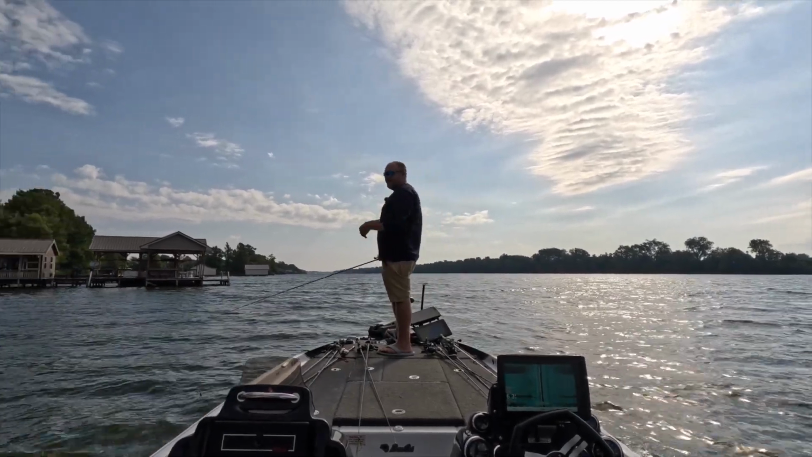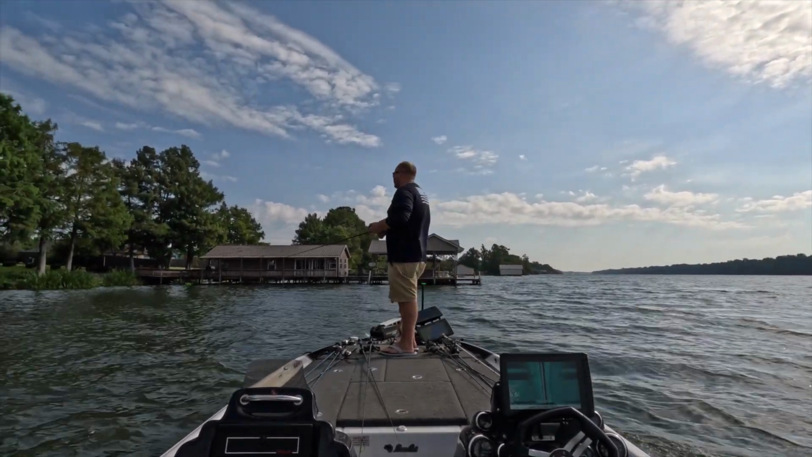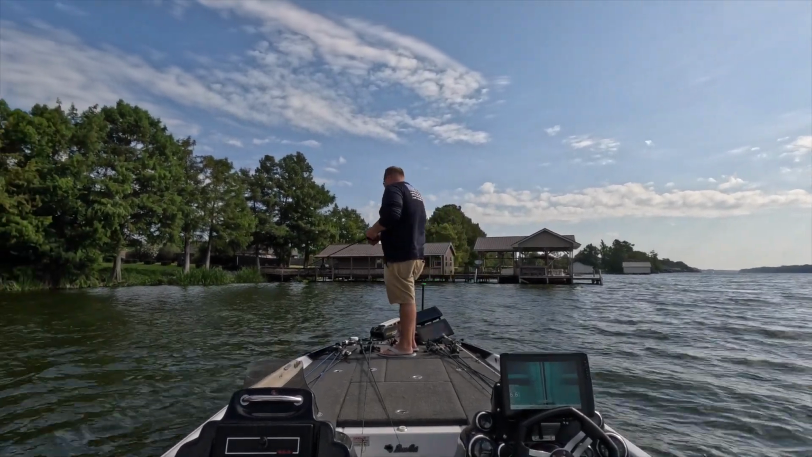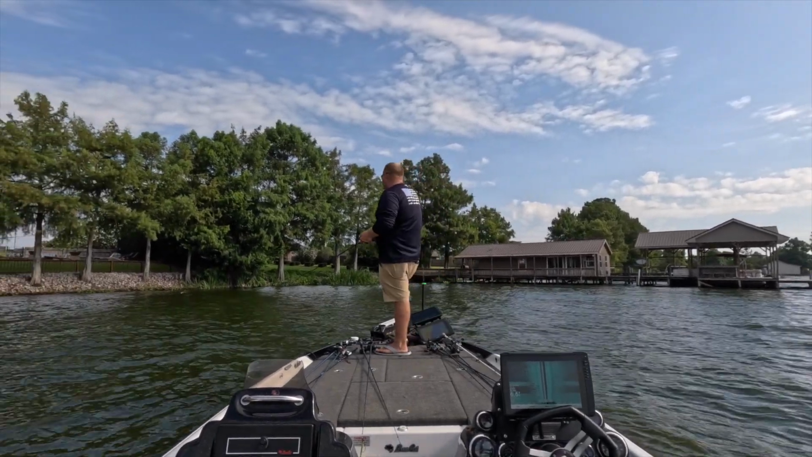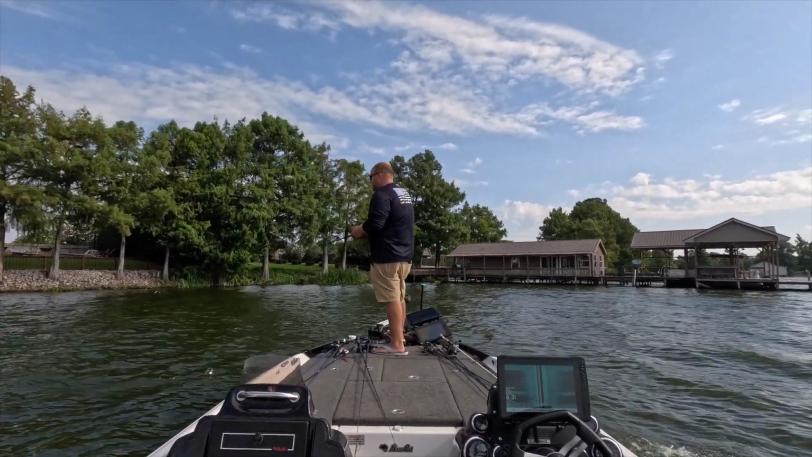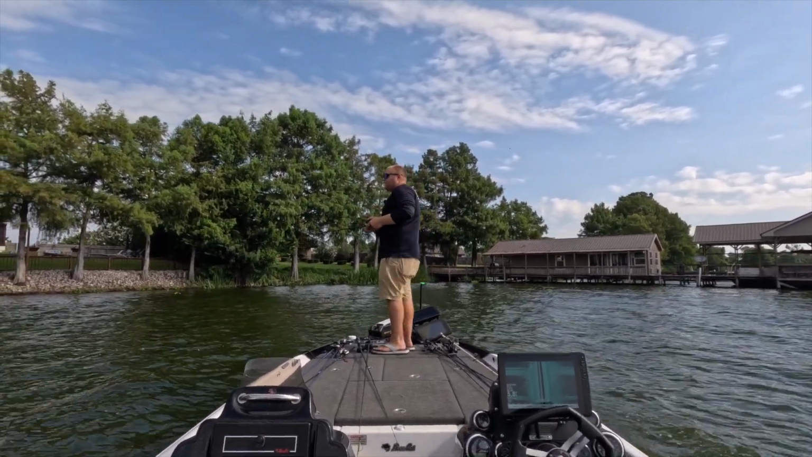My heart's pounding. It's been a minute since I caught a decent fish like that, so it feels really, really good. And it also kind of changed up the way that we're gonna have to fish for at least a minute. I ended up throwing a shaky head, threw that little shaky head on a little wobble head jig head for probably 10 minutes.